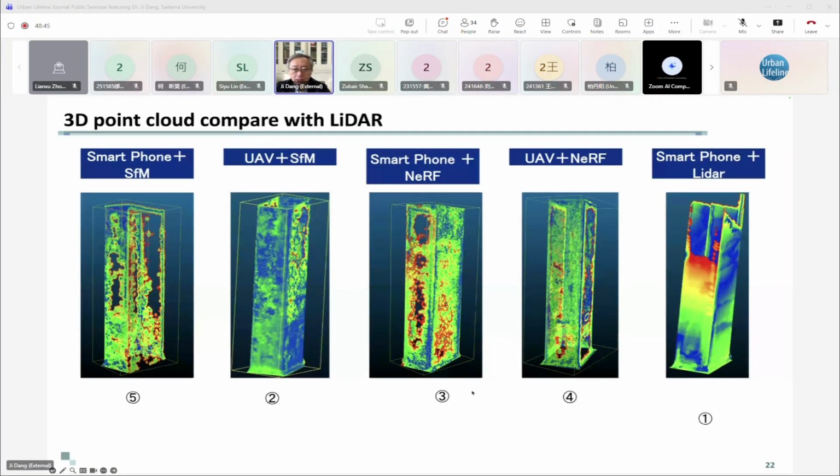To detect damage, we use a few methods. One is to use smartphone images and structure from motion to regenerate the 3D point cloud. Another method is to use UAV images and SFM to reconstruct the 3D point cloud.